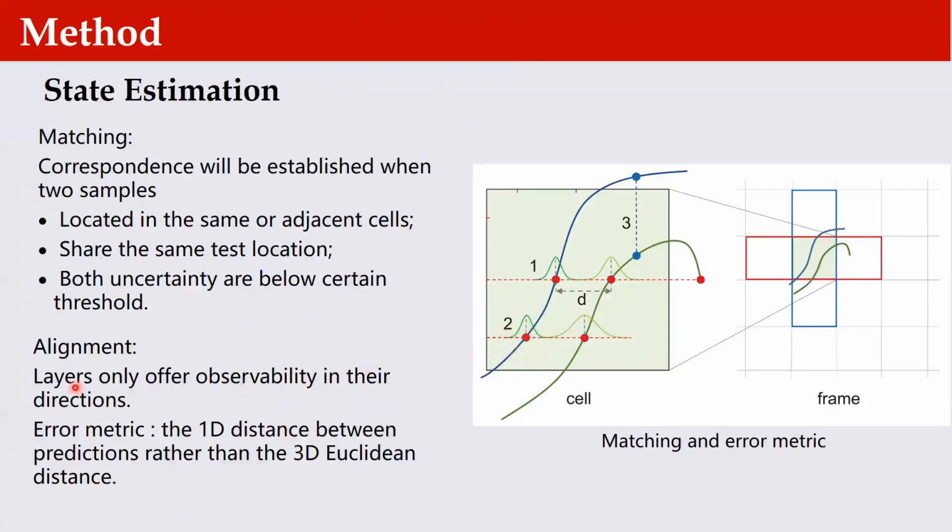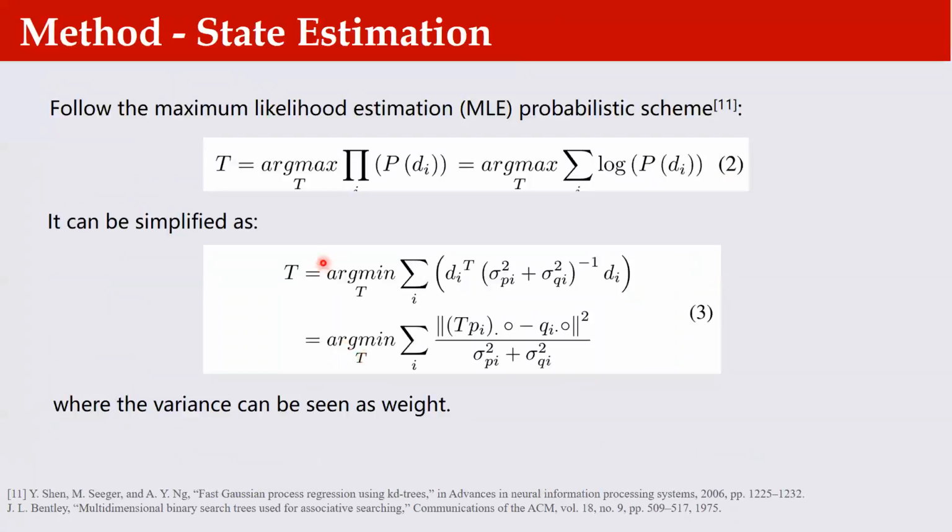Based on the idea that surfaces only offer observability in their normal directions, we design the error metric as the one-dimensional distance between predictions of samples rather than the 3D Euclidean distance. Following the maximum likelihood estimation probabilistic scheme, we get the optimization problem. Then, the relative transform can be computed by this equation, where the variance can be seen as weight. This optimization problem is solved by a nonlinear solver.